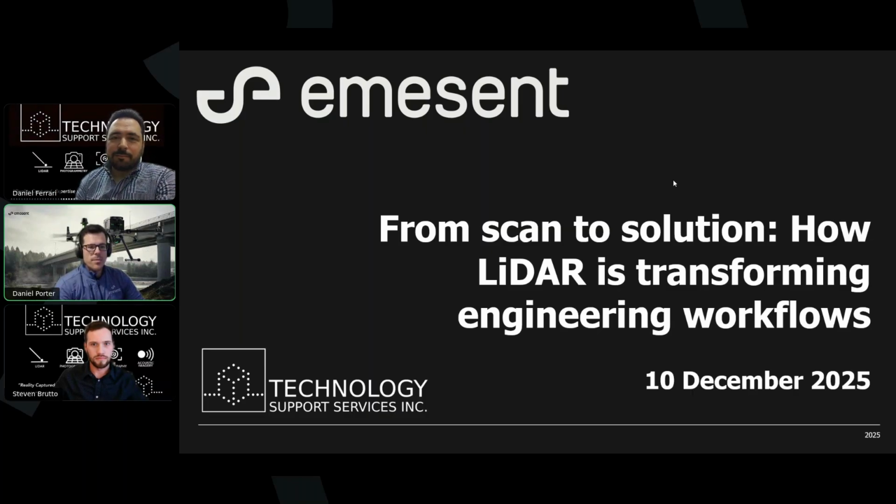This is a webinar with Emicent, of course, and our friends from Technology Support Services, from Scan to Solution: how LiDAR is transforming engineering workflows.